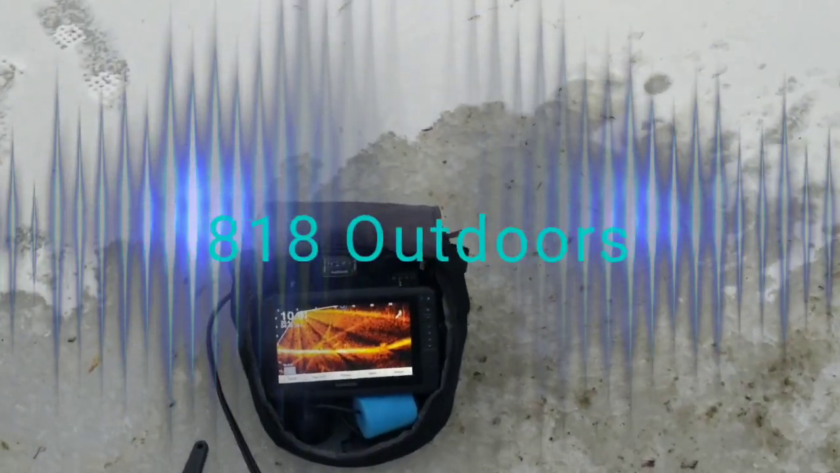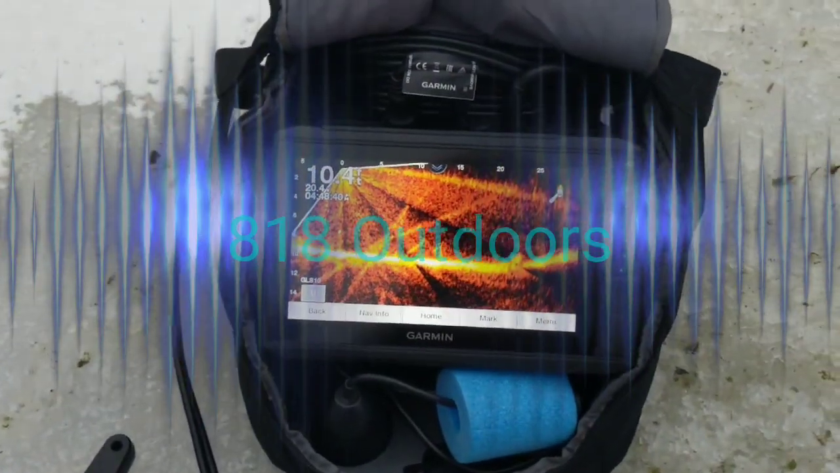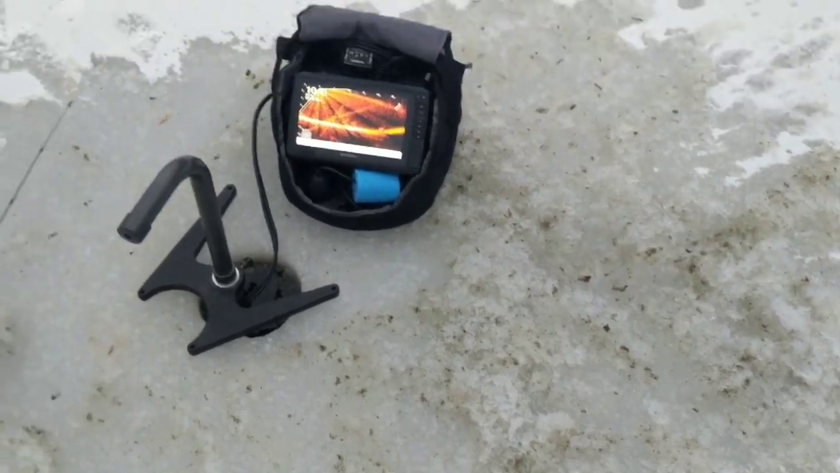Hey guys, I'm going to do a little tutorial here showing you how to clear up all of this interference that you're getting. This is my pond. That's my house. Okay, we're talking a pretty small pond, and the water is disgusting in this thing. So you can see I drill this, just garbage.